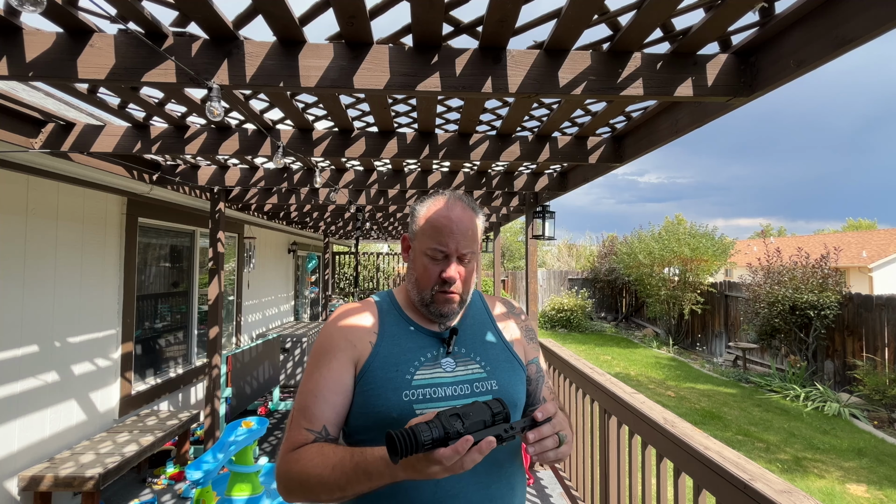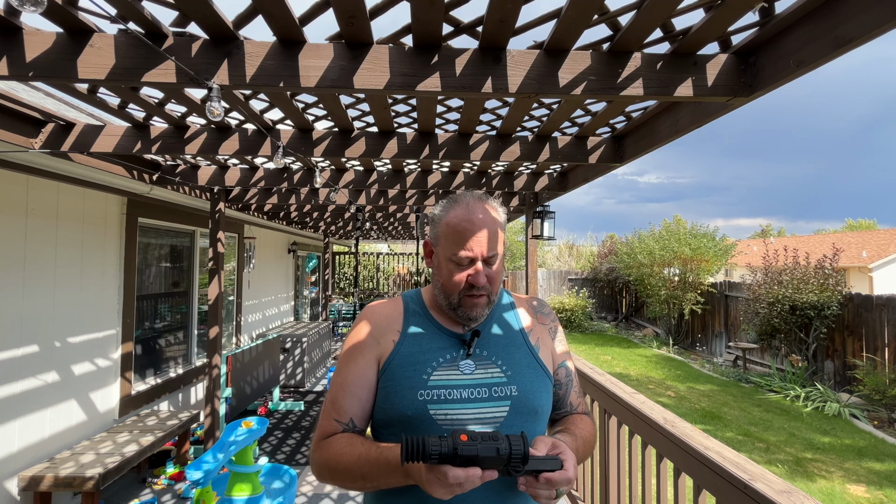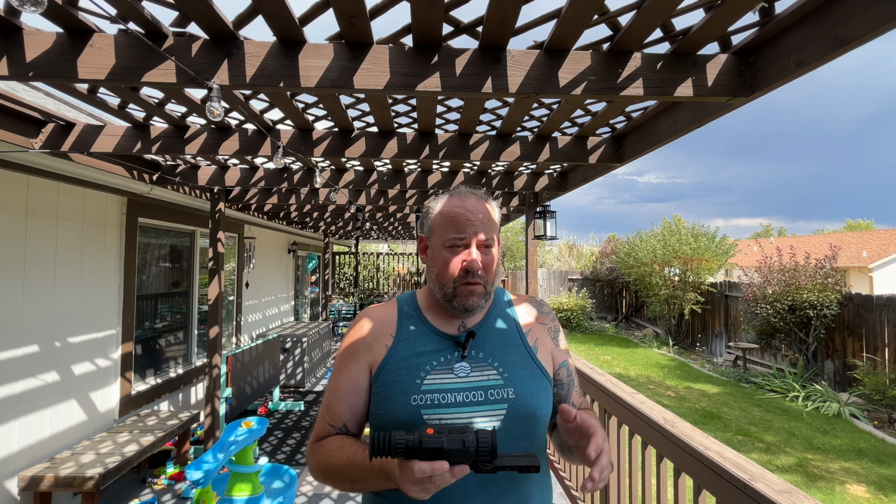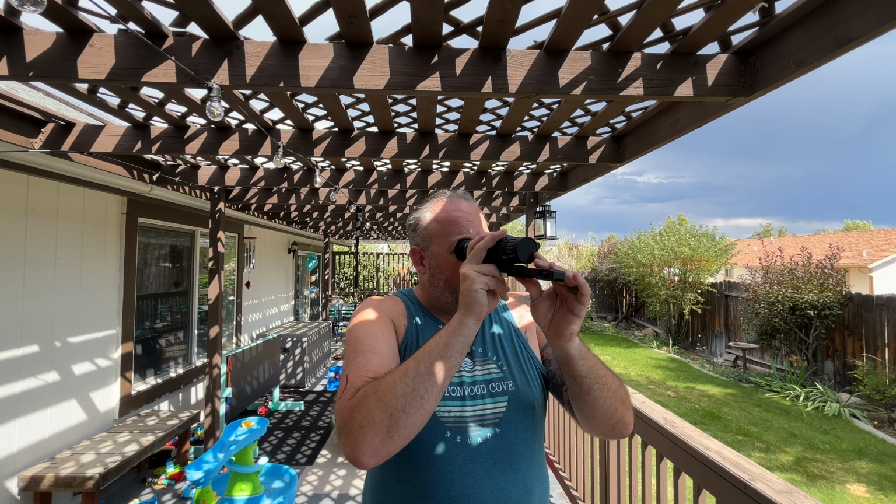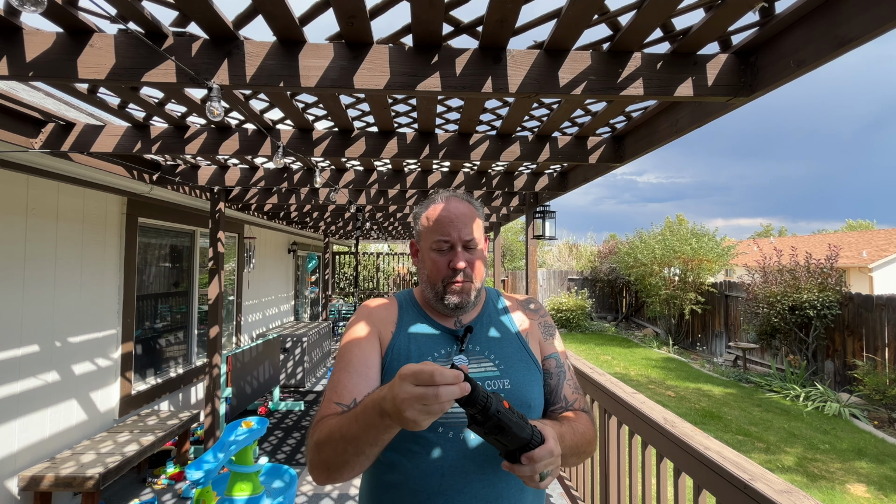So the optic, like I said, I like the different color variances. I wished it had, not really a dislike, a normal clear optic view. You know what I'm saying? It does have a nice eyepiece for getting your eye nice and on there. It's very padded, but you can easily pop it off. You don't have to use it really.